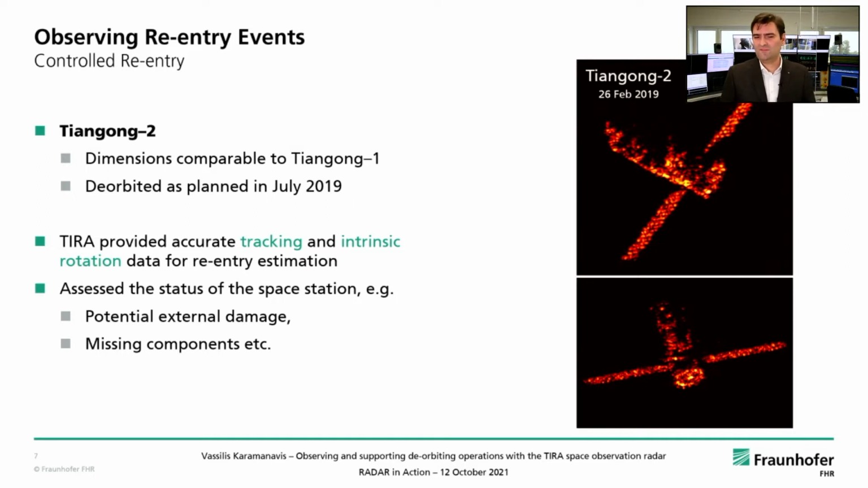We've done that until a few weeks prior to the planned re-entry in this case, and we assessed also the status of the space station with regards to potential external damage, for example, missing components, etc. On the right-hand side, you can see two inverse synthetic aperture radar images obtained with TIRA on the 26th of February 2019 of Tiangong II.